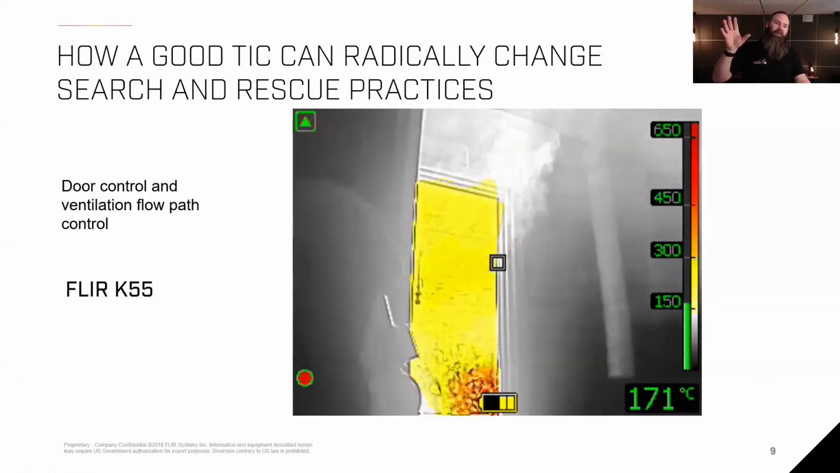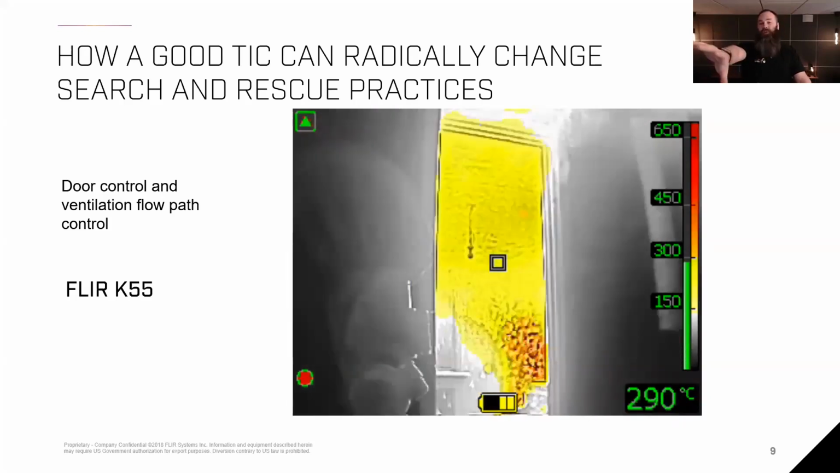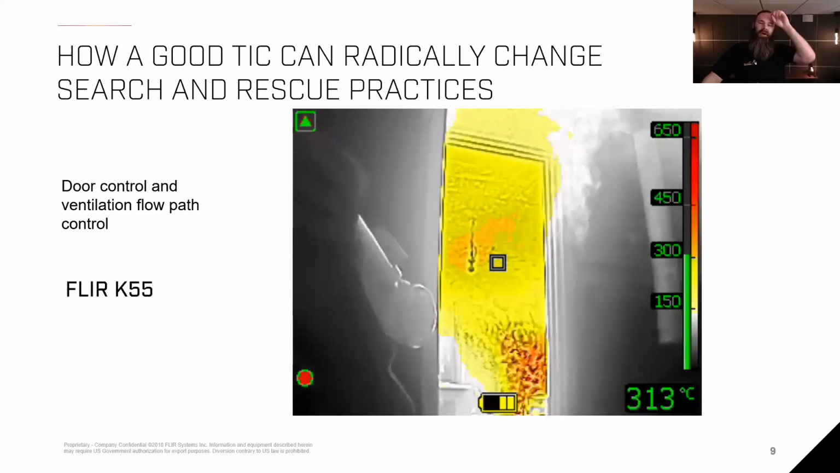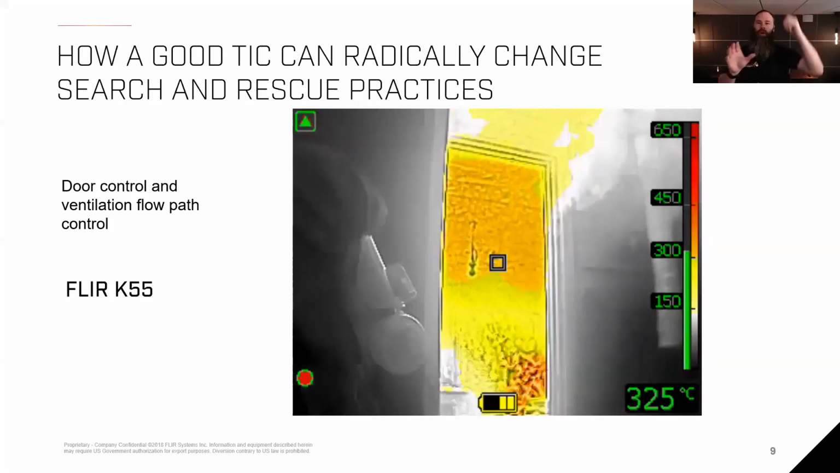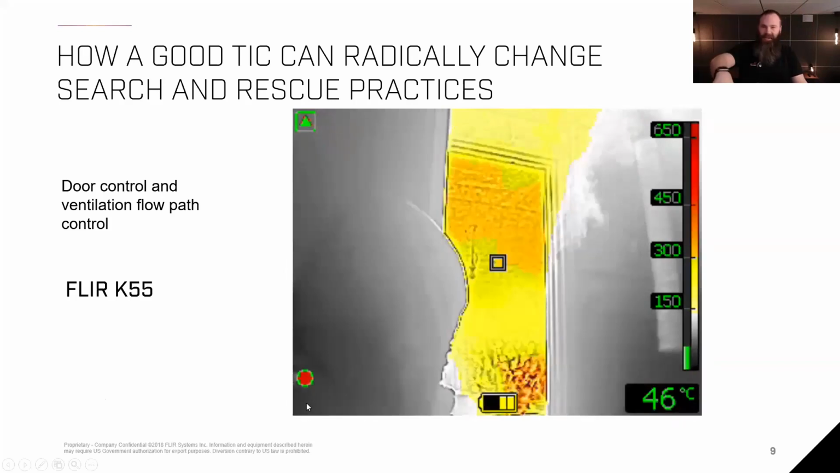But you can really see that of course the fire inside the fire compartment, visually you can't see anything right now. That's why there's no visual camera. But as soon as you start closing that door, you still see the thermal flow coming out of that compartment. And when I close that door down, the fire just goes into decay instantly.